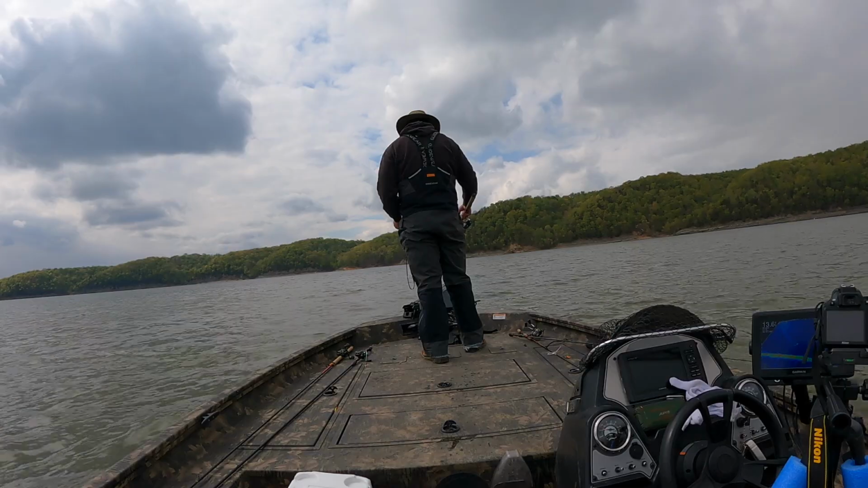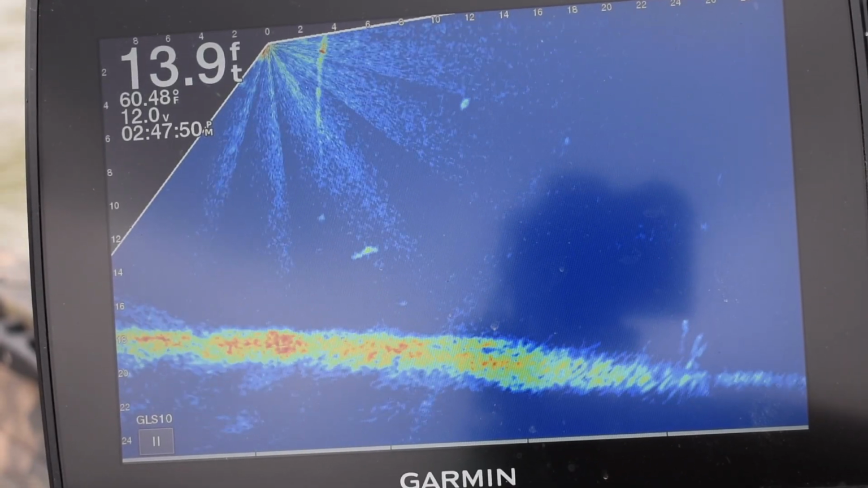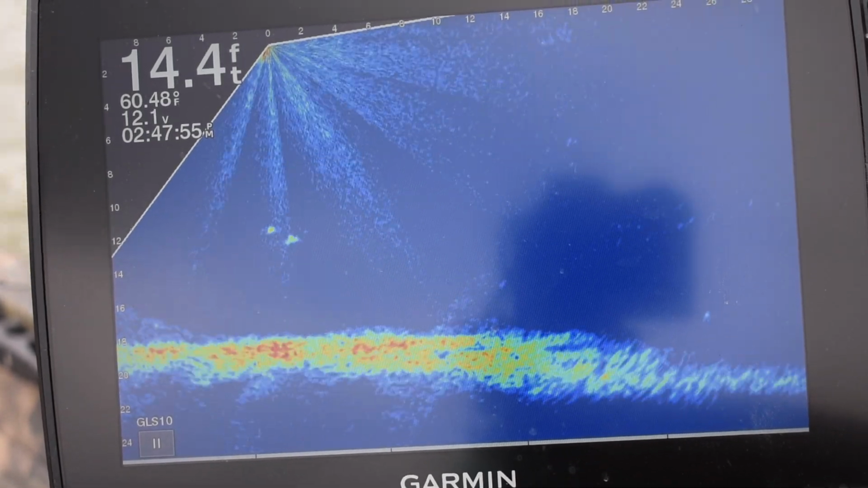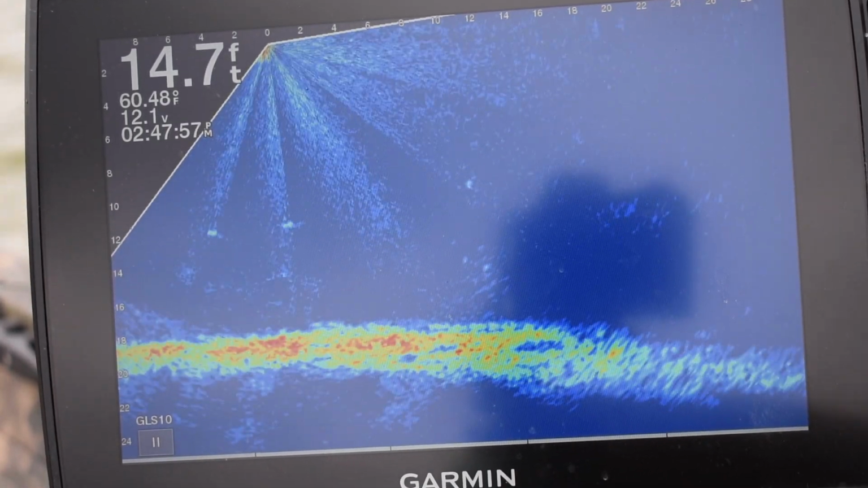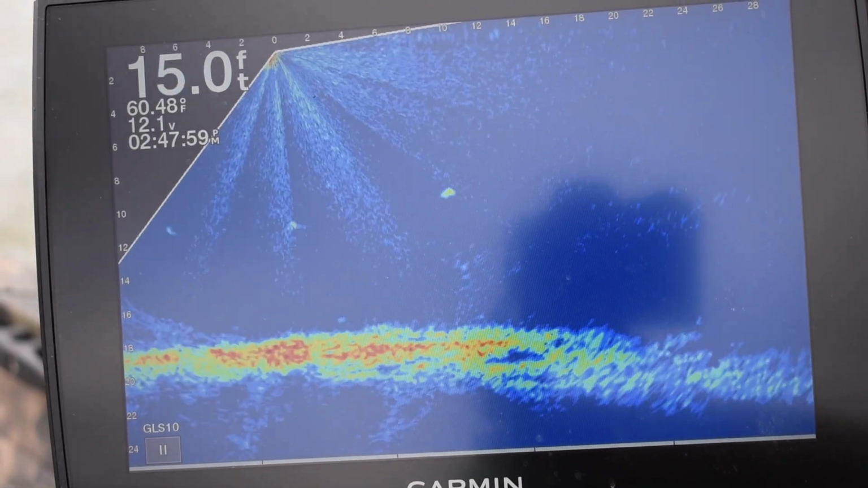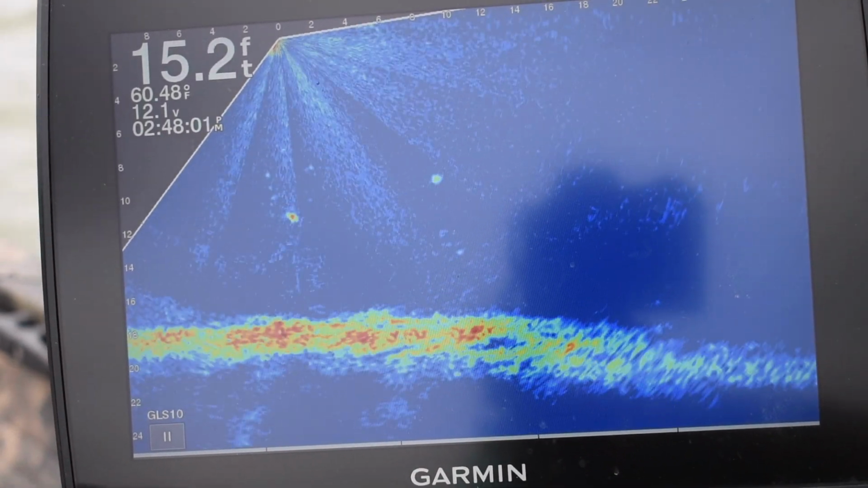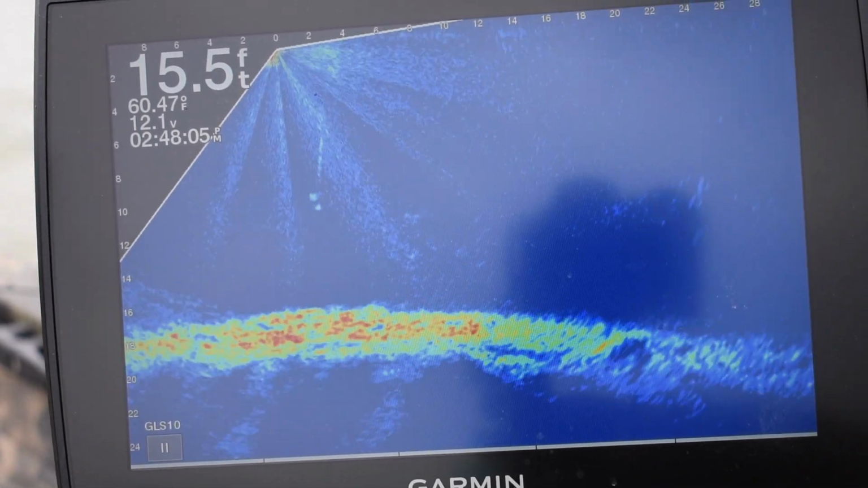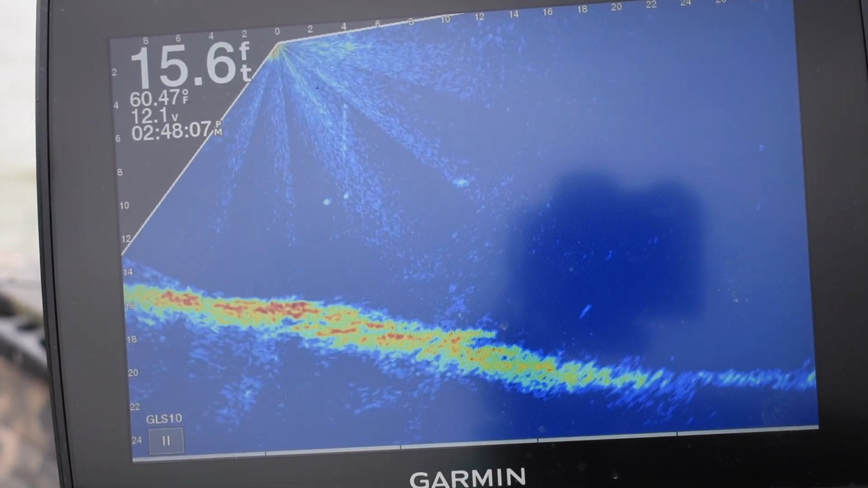So yeah, I'm straight pole jigging. I pitched to this pile, and now I'm just straight pole jigging the pile. Here comes one. I wonder if I kind of pluck it off there or not. Nope, it didn't want it.